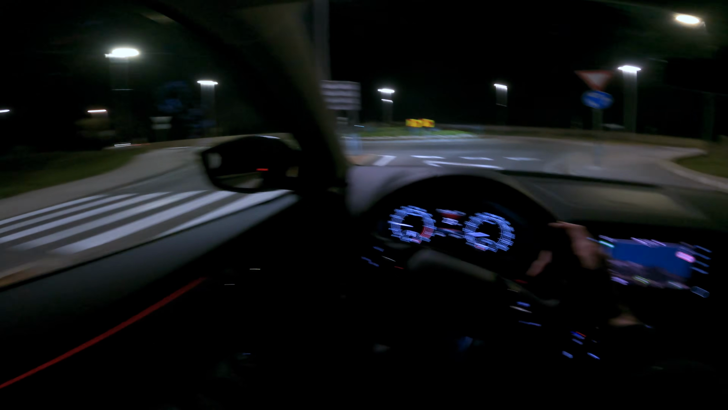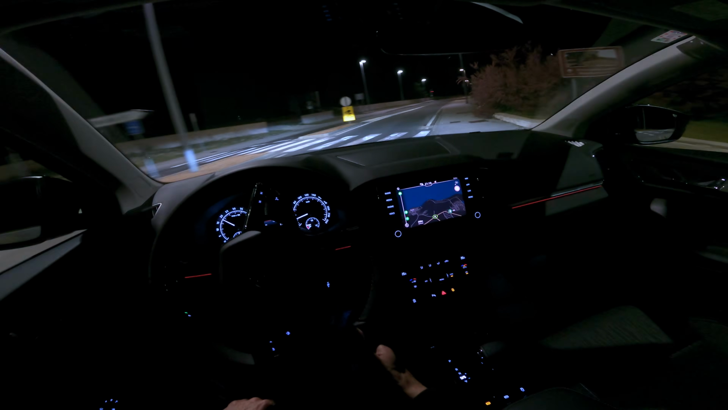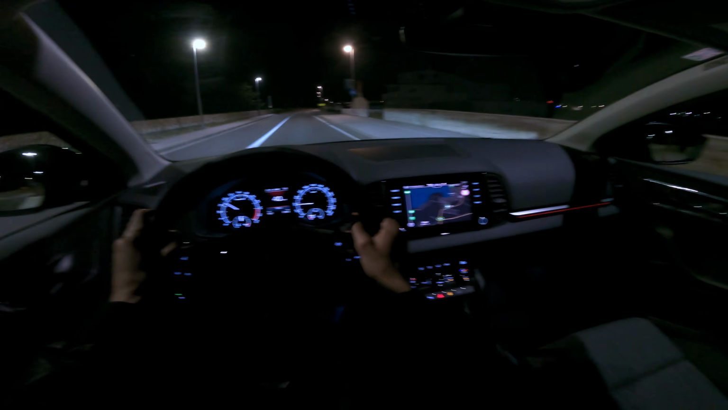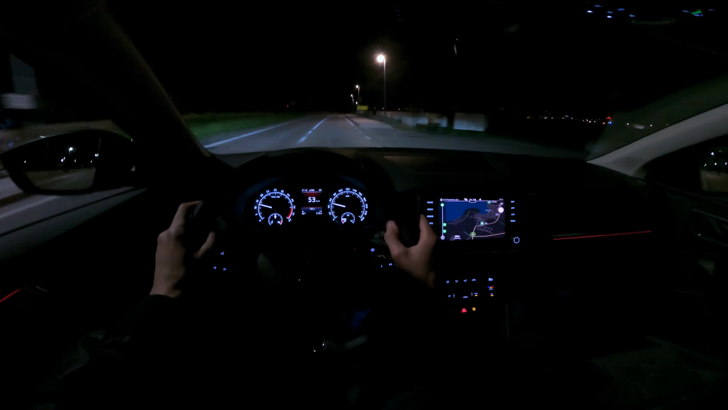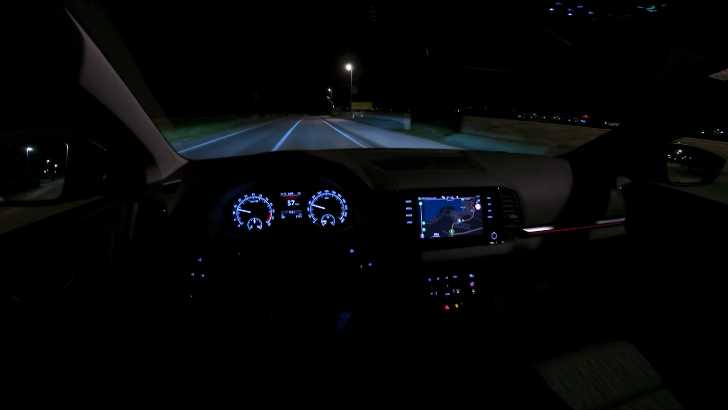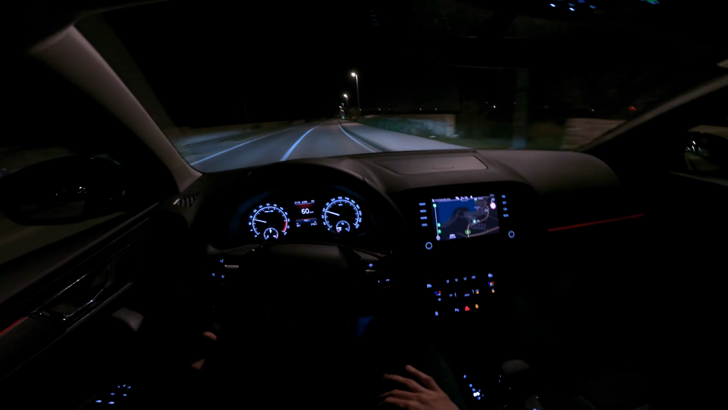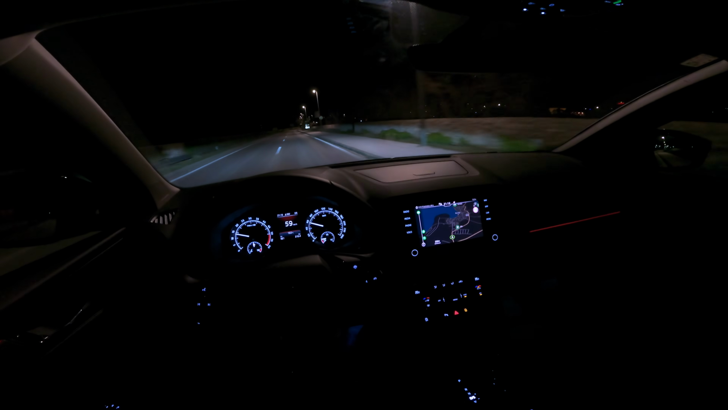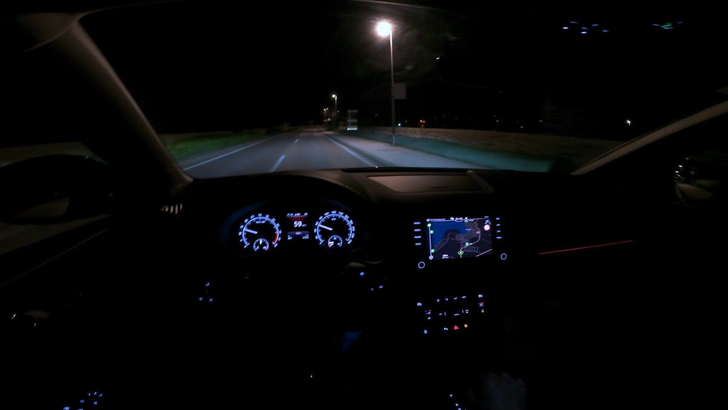Anyway, we're coming into the city, so we should see the lights here and the interior a little bit better. I really don't know where we're going to stop, so I'll just keep driving and stop in a parking lot, like we're going from point A to point B. But overall the car is a very nice, smooth ride with a good overview.